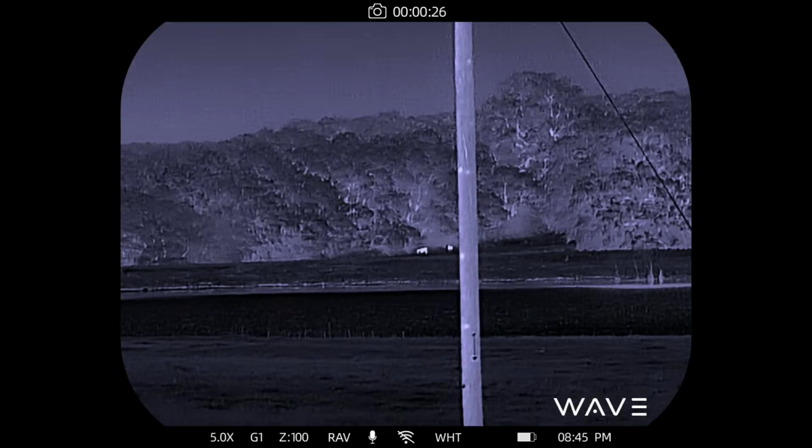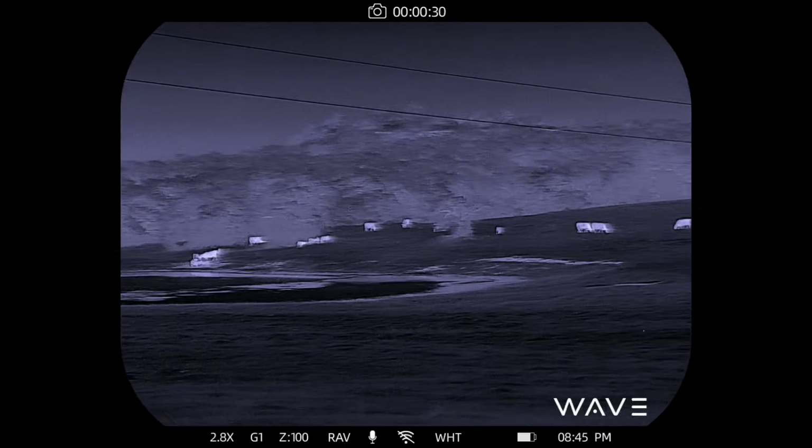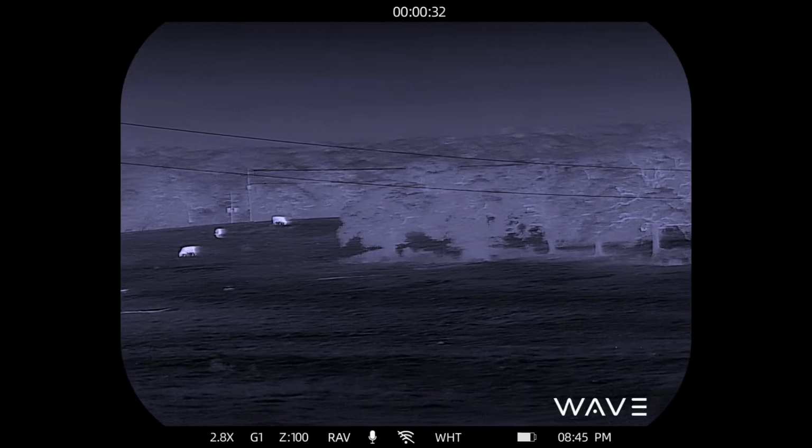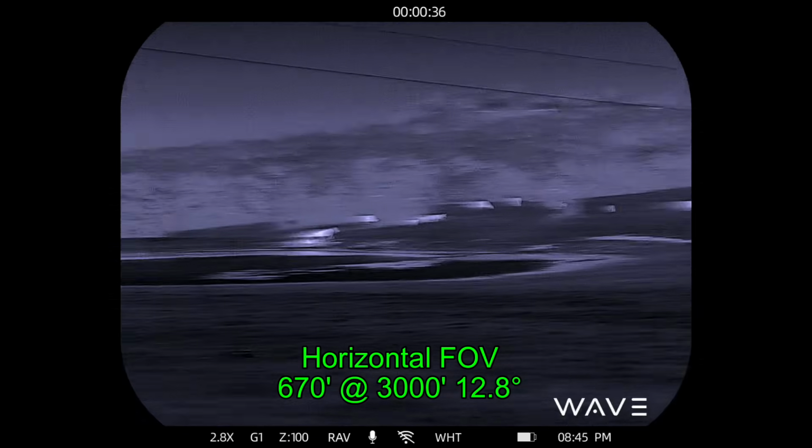Looking for the neck raise. There it was. Definitely a deer. And check out the field of view. 670 feet at 1,000 yards. That's roughly 12.8 degrees field of view. Very nice.